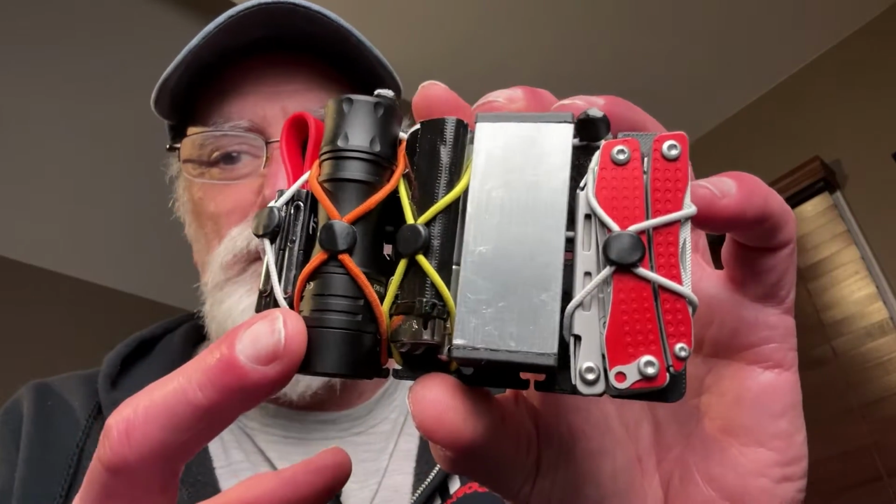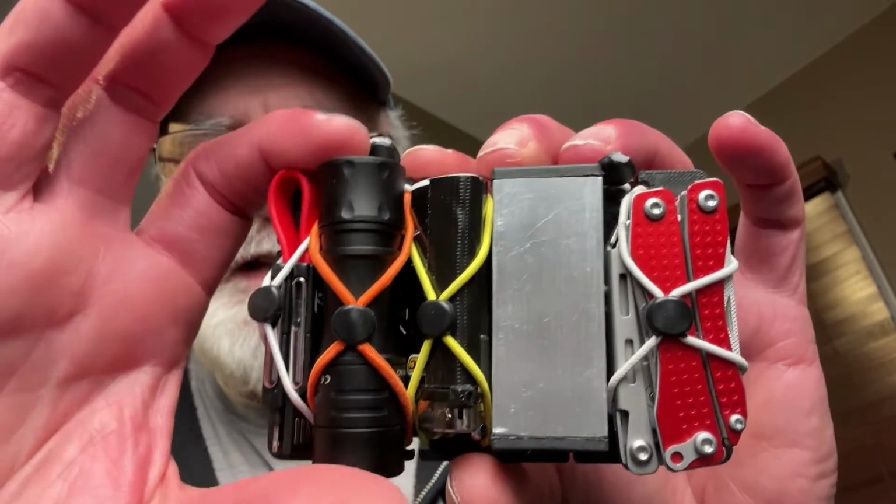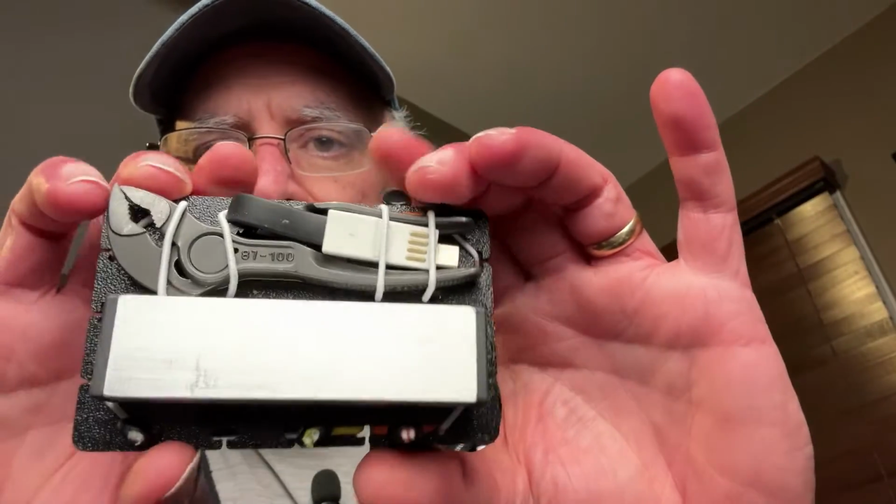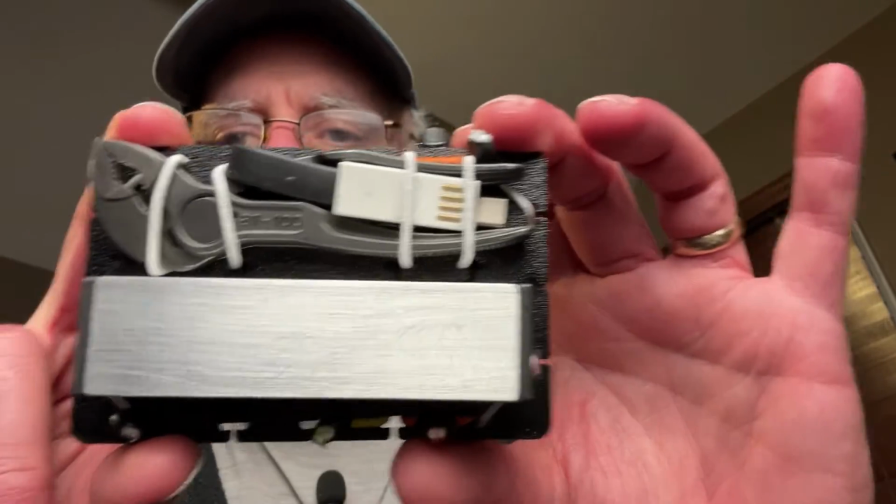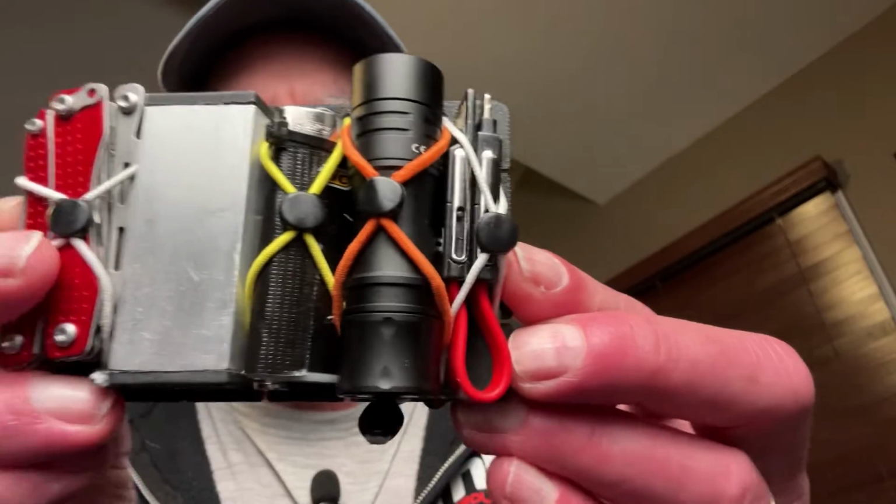Okay, so the next one, this one is really super interesting. This is the Wurkkos TS10 SG, this little tiny one here. It's one of the smaller ones, probably the smallest flashlight featured in this video. As you see, I've got it loaded onto a fully loaded pocket rack.